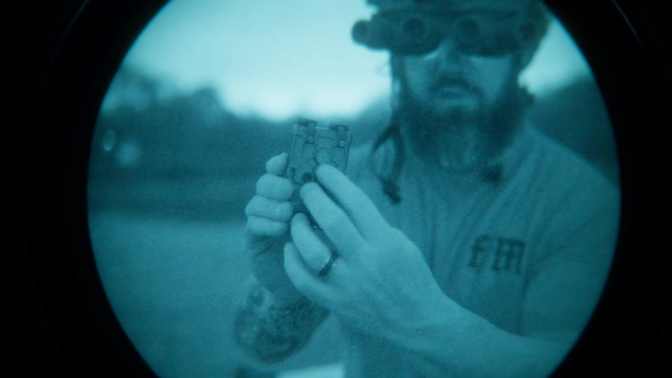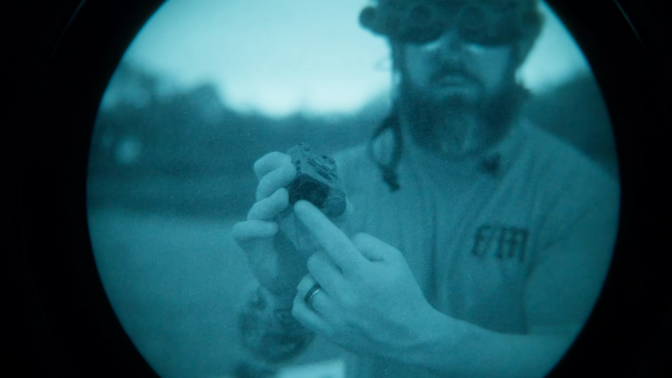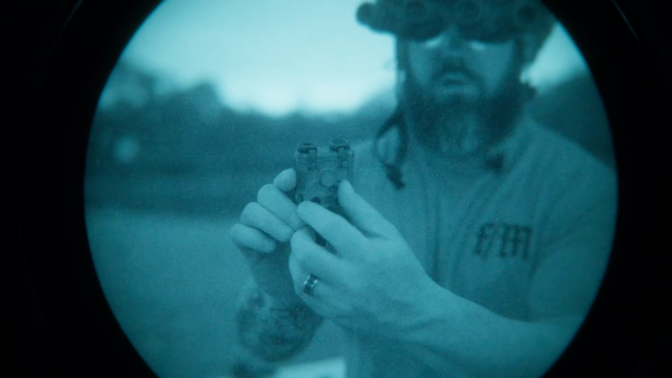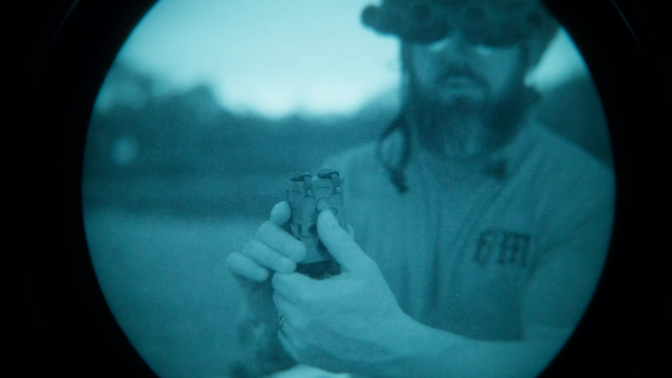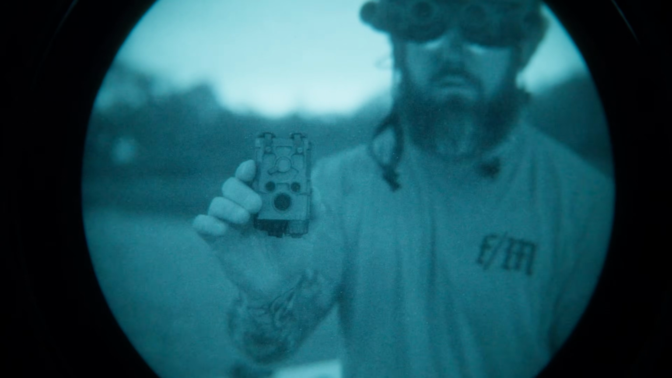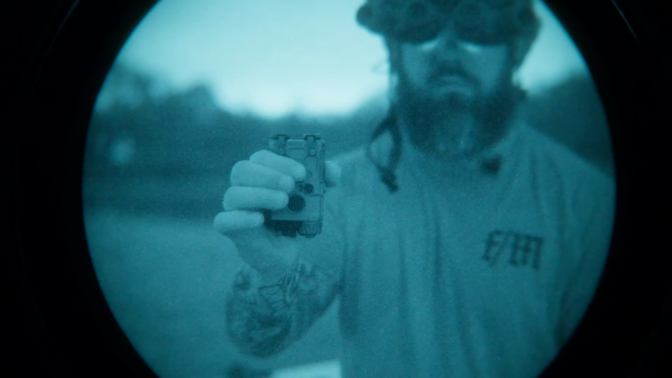Instead of fiddling with a knob back here that's in really close proximity to your rail system, you can reach up here with your fire thumb and change your beam divergence very quickly, very accurately, concisely, and without a whole lot of thought. So that's nice.